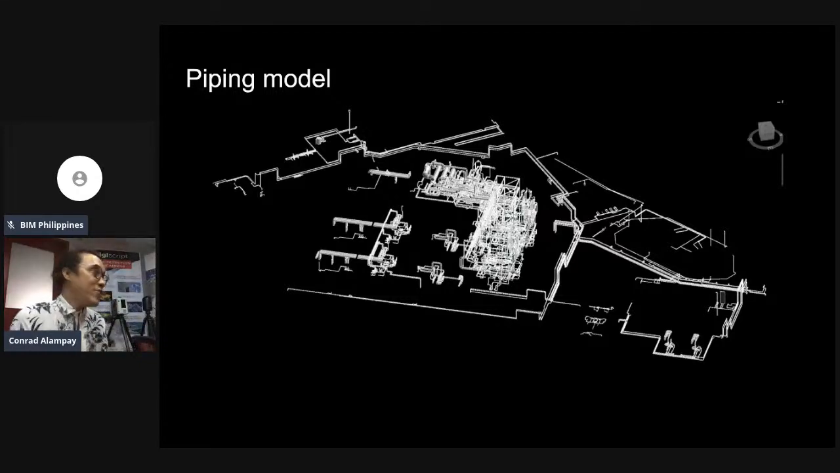So we know that's wrong, but maybe for some reason they have their own approach. But for us, we normally do our modeling on a proper BIM workflow.